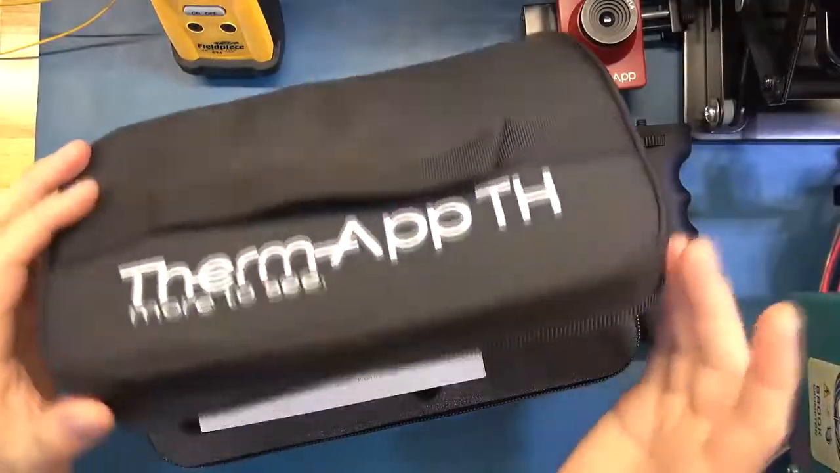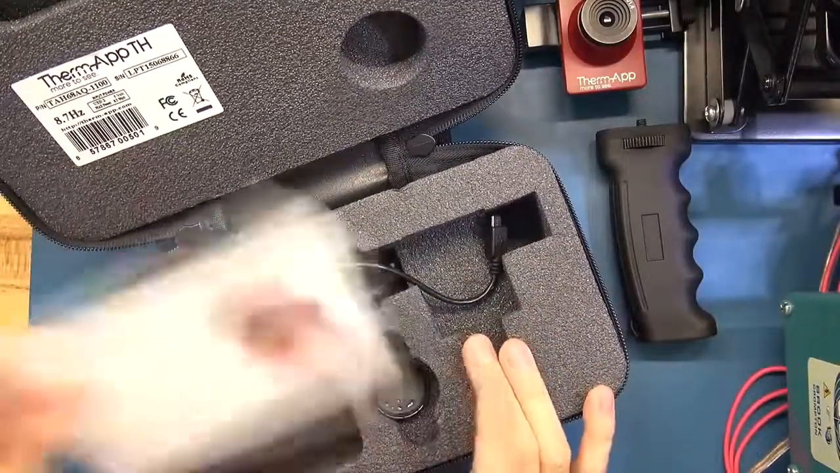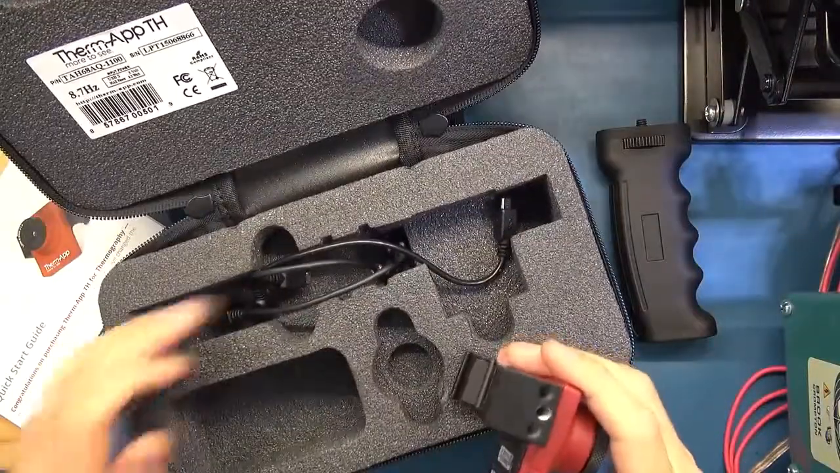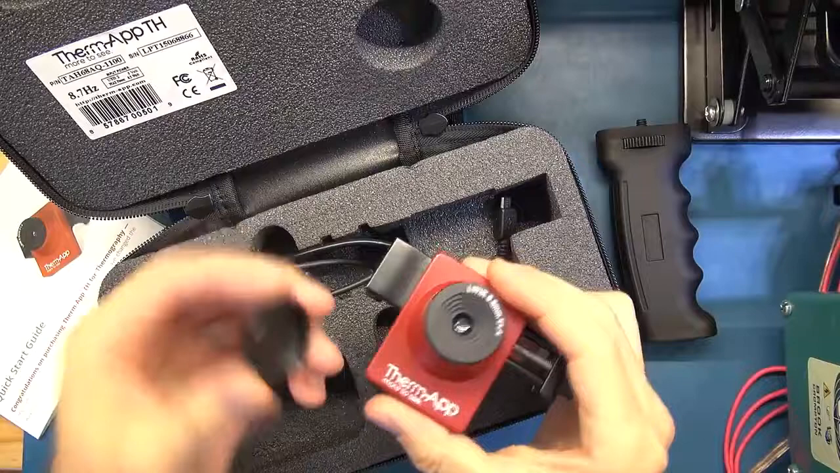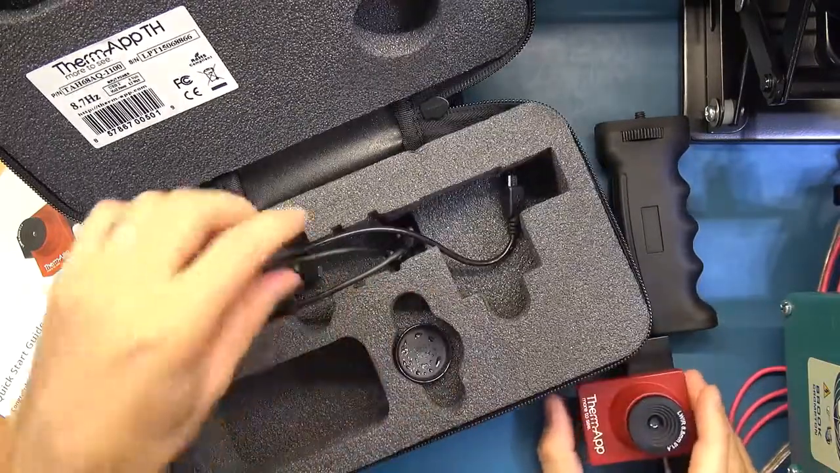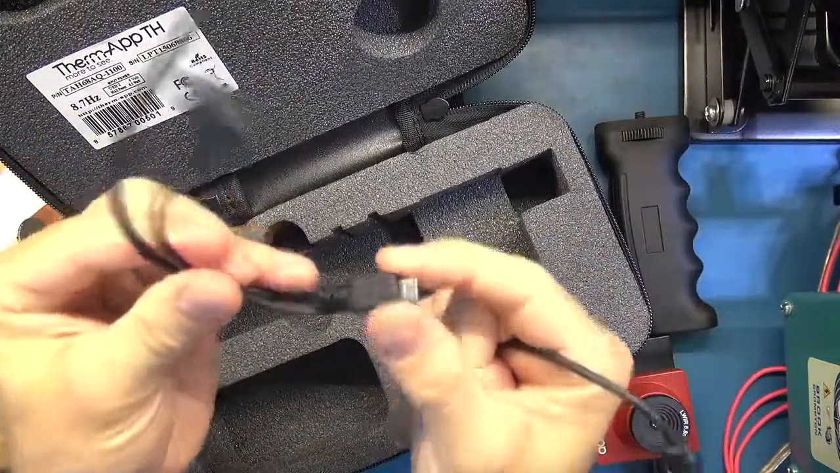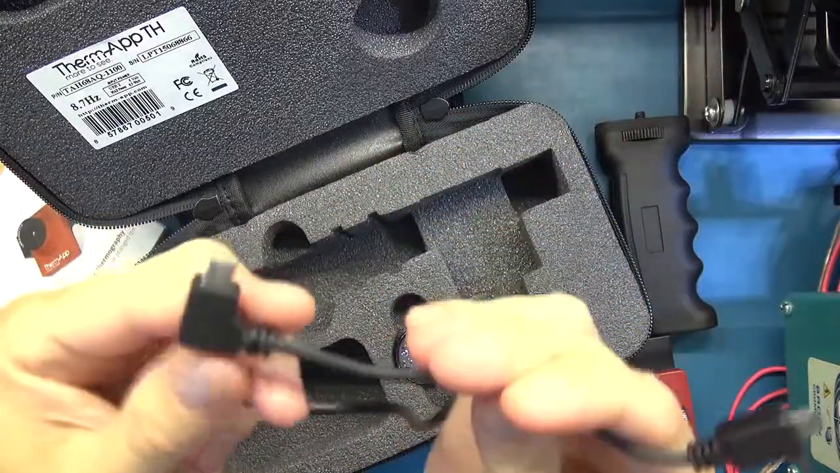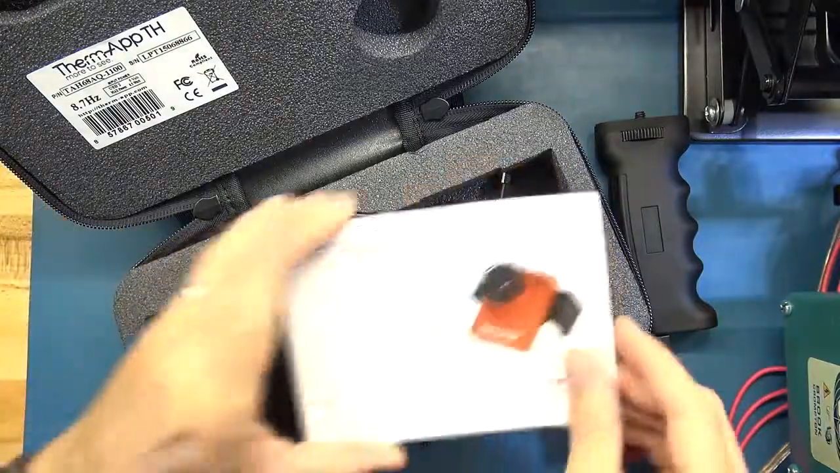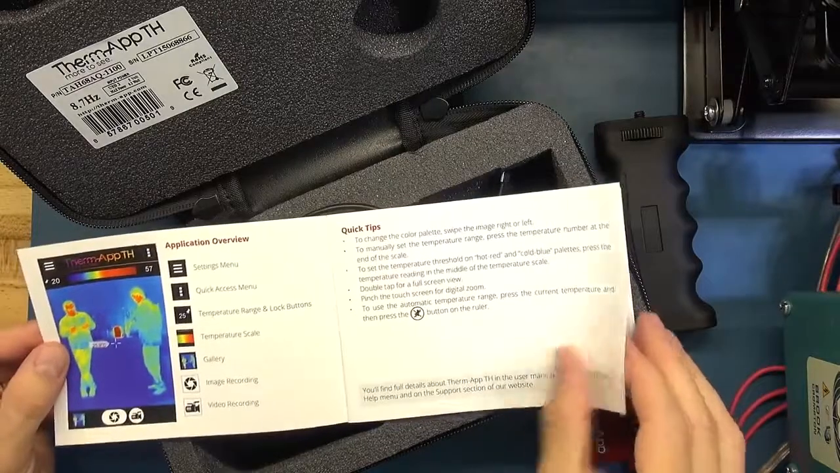The Thermap does come in a very nice case. It's a kind of zip-up case with some nice padding inside. The camera fits nice and snugly into the case with the handle. The lens has got a very nice protective cap that covers over the lens. It does come with 3 on-the-go cables, so depending on the size of your phone and the layout, they've got ones with straight USB connectors or ones which are bent at 90 degrees. So hopefully something that'll certainly fit your phone. It comes with a nice, easy to understand manual, and of course there's literature on the internet as well.